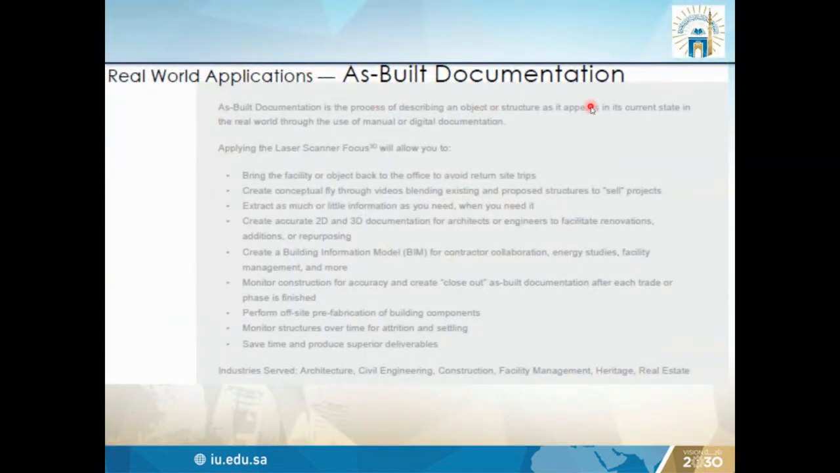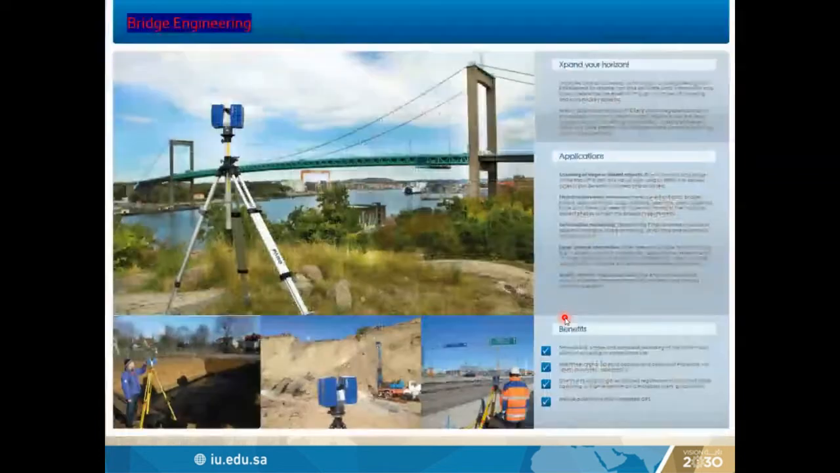So this is a real world application, and we can use it to build documents for existing construction sites, big projects, or even old construction sites or historical construction sites. We can use it for construction, facility management, heritage, and real estate purposes.